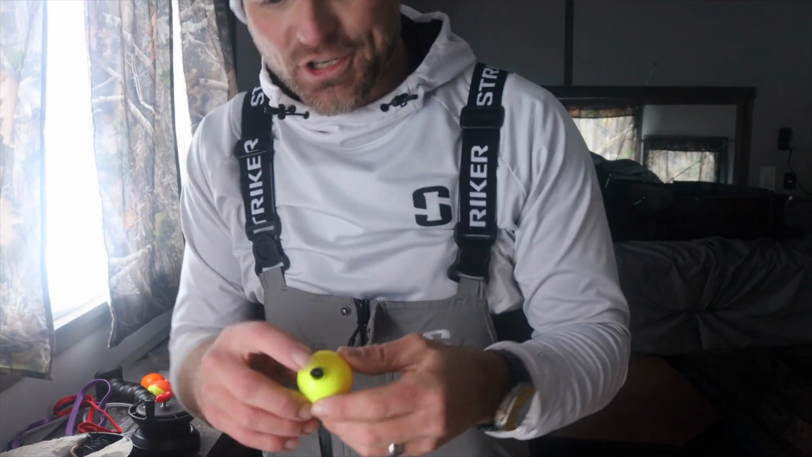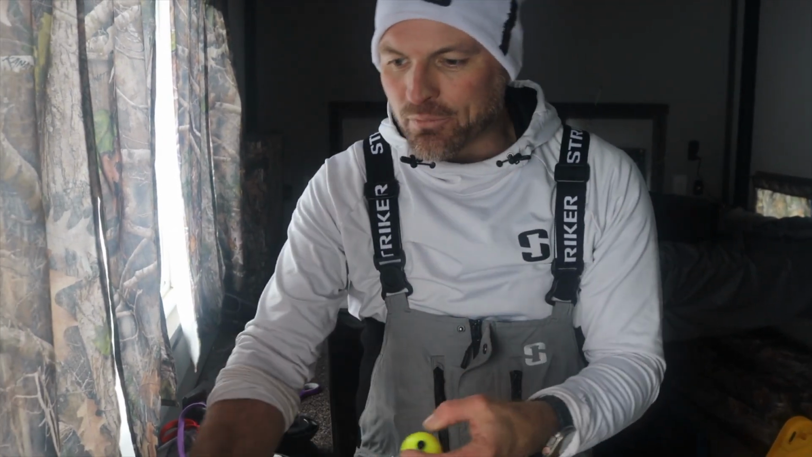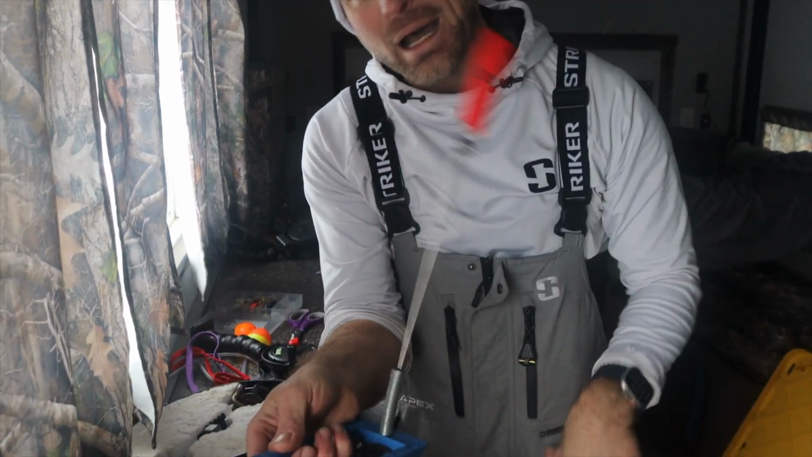So these bobbers here, this is what's going to prevent those false flags from going up like that. We're going to put these bobbers on there, put a little more buoyancy on the line, so those minnows can't just run around doing whatever they want. This will prevent them from pulling it up and making the flag pop up.